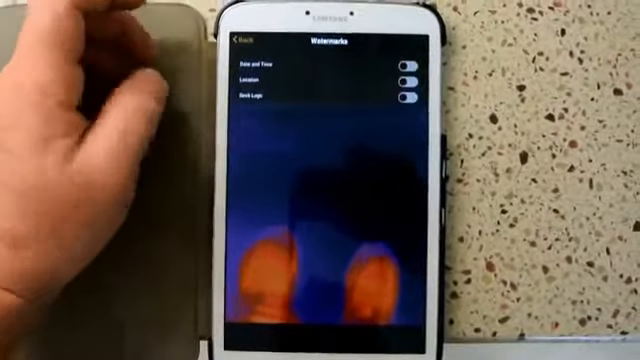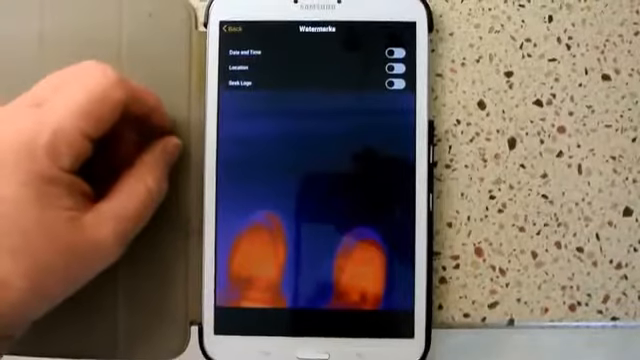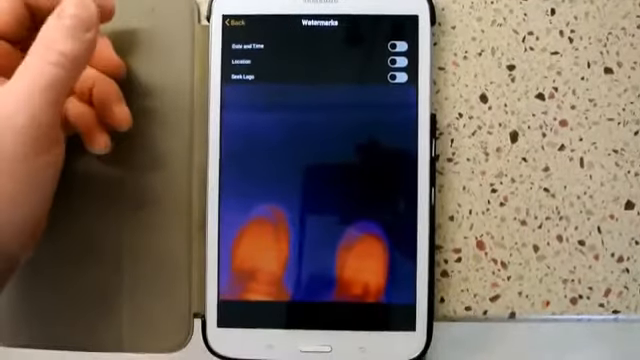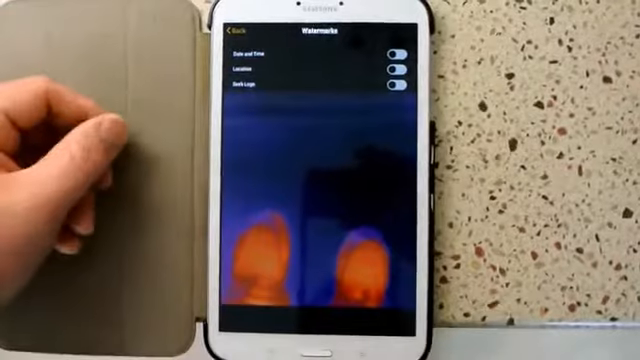Watermarks. You have a choice of several watermarks that you might find valuable. You have date and time, which you can turn on. It'll display in the upper left corner in red on your screen. You can plug in location. I haven't used the location function, but it can embed your actual GPS coordinates, I guess, on there, if you want to record where it's at or save that data with it.